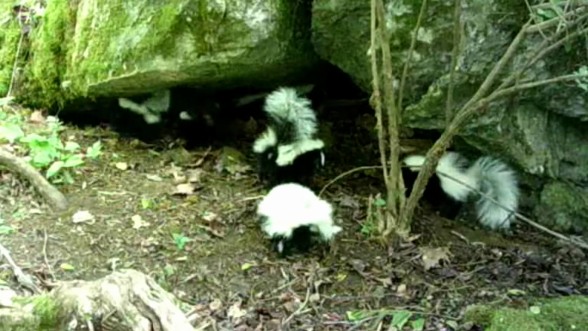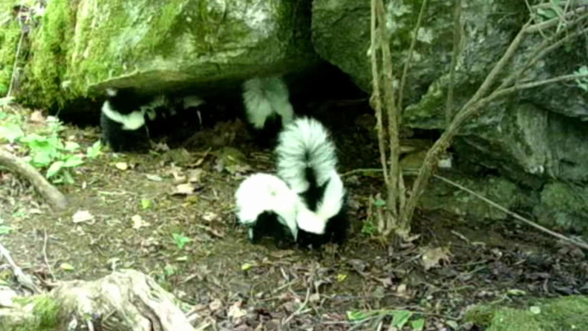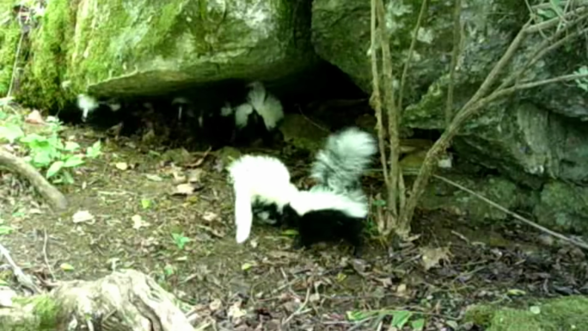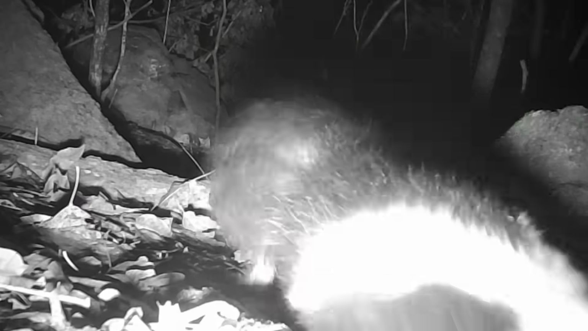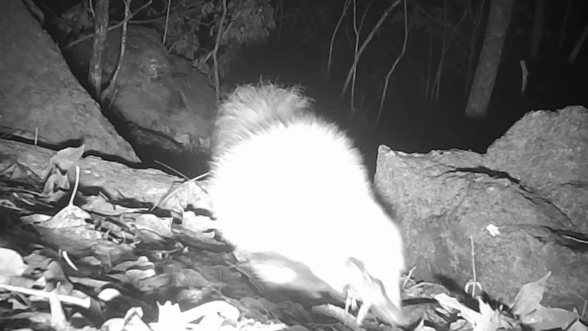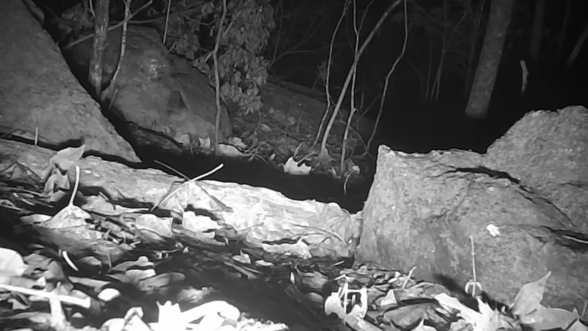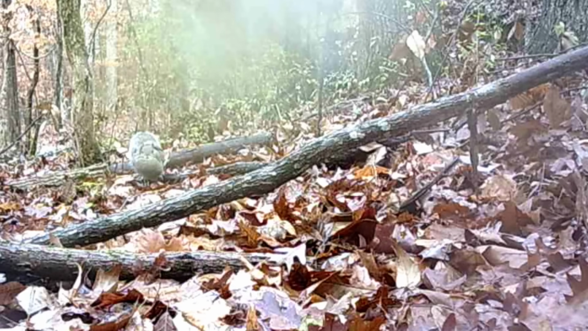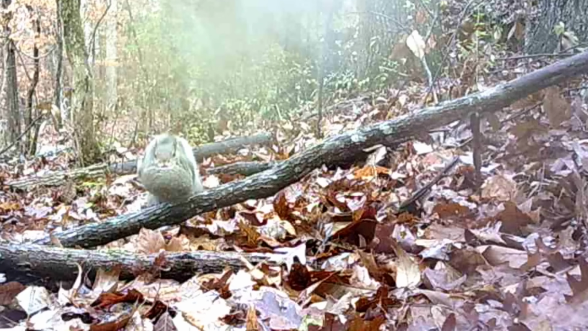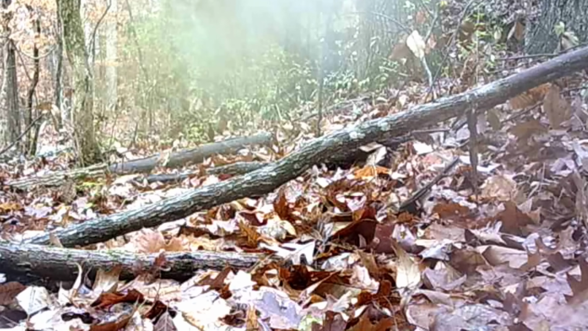Rare glimpse of stuff like this. Little skunks at the rock, baby skunk, old snowball. And here he is growed up, almost solid white. Rare glimpses of nature. And then is another rare glimpse of a squirrel carrying its young to another location. That's rare to capture.